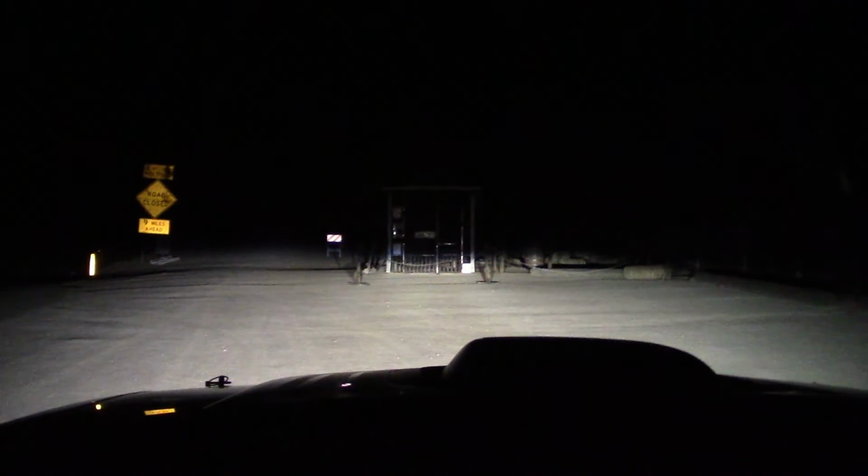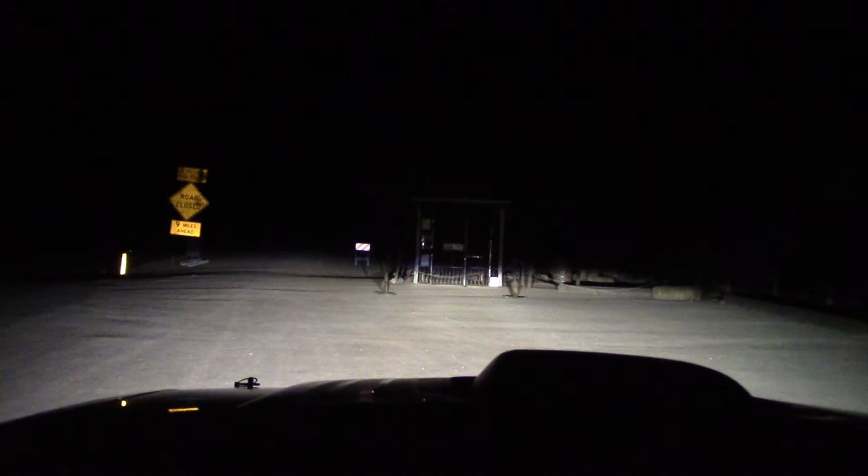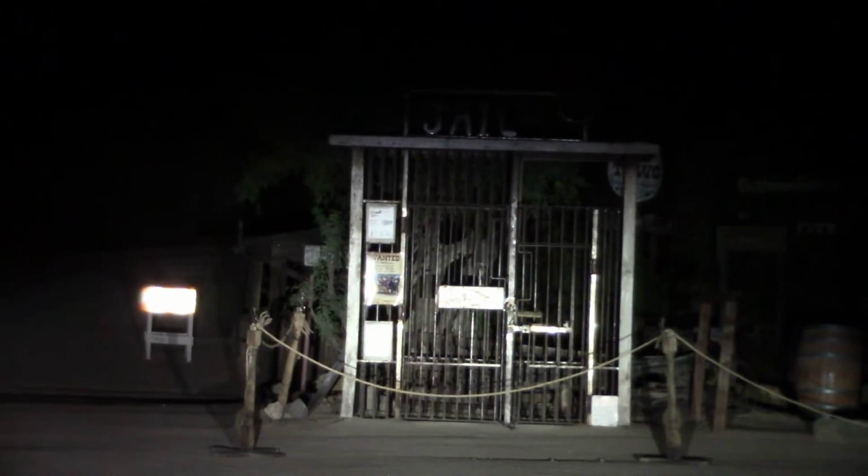Right, here's the final headlight test. Can we see the jail sign from 20 yards away? Almost. Now we can. Hooray, we passed.